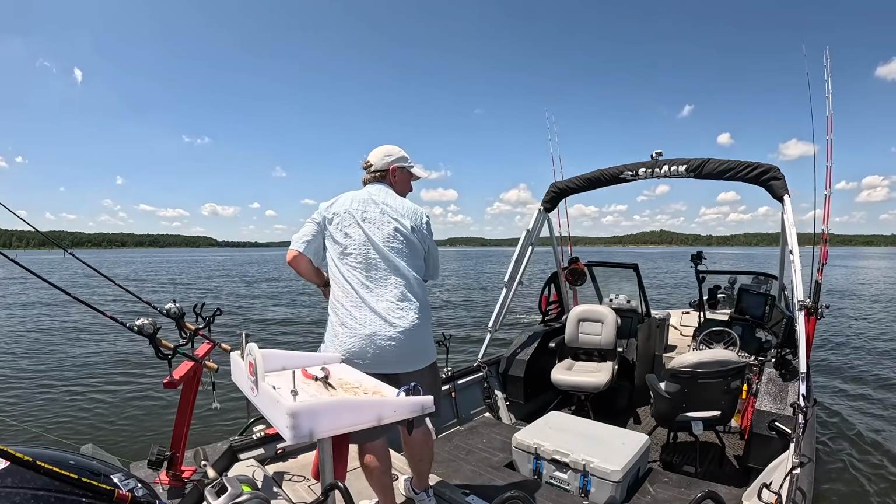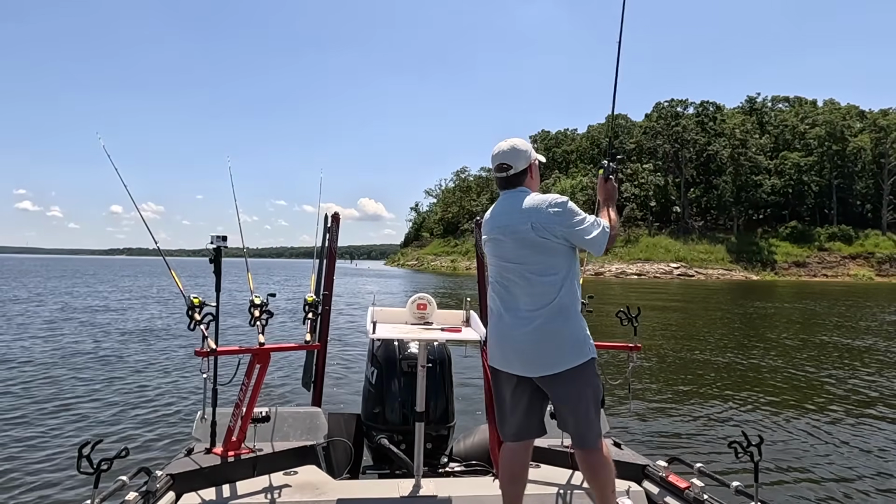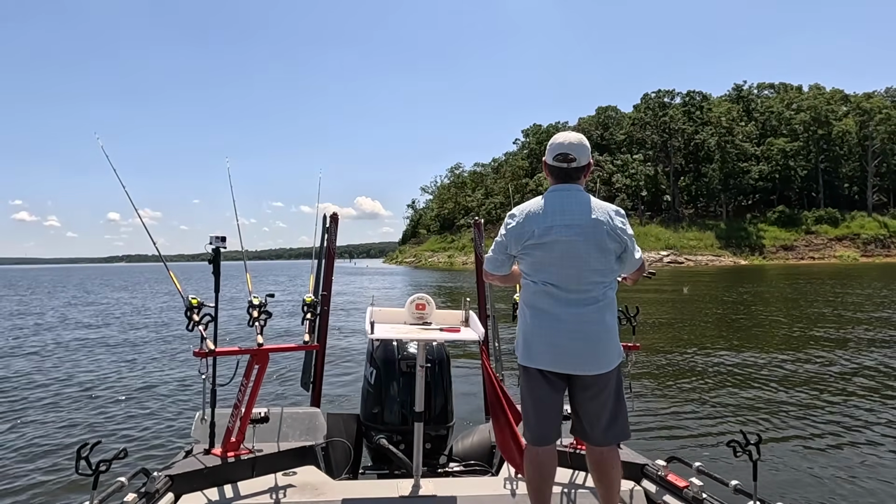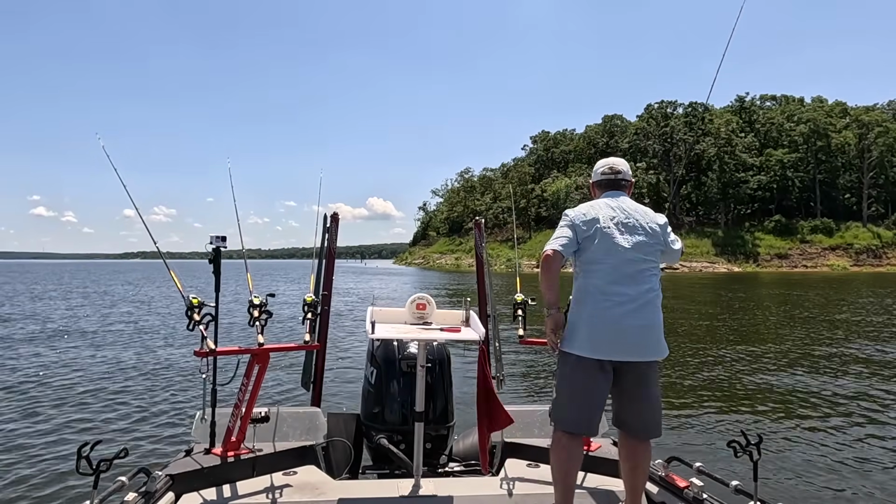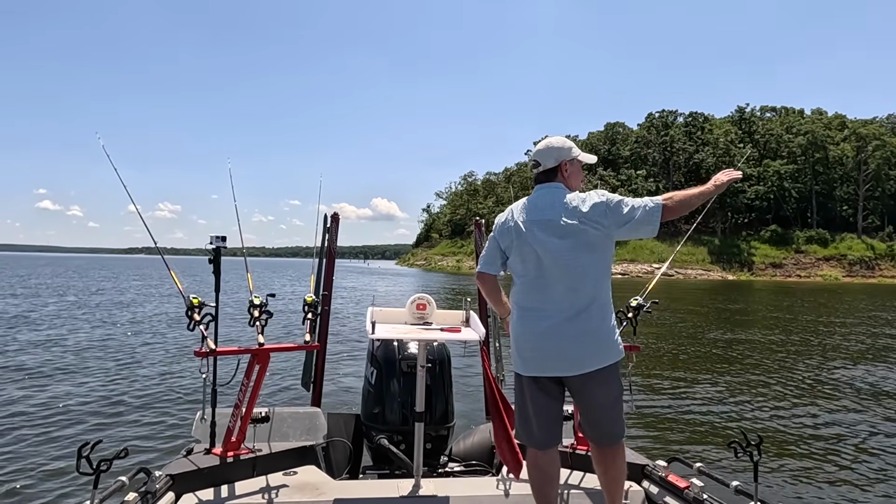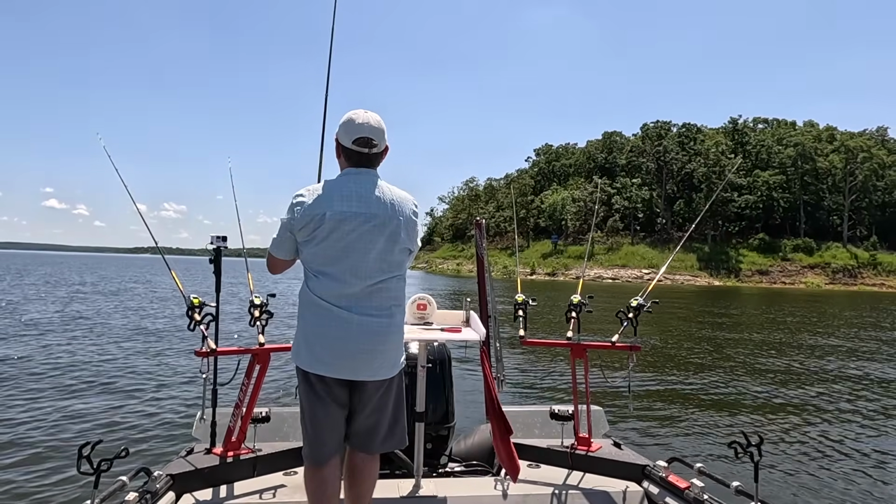Where am I? Oh, I've gotten back out in the deep stuff. I don't really know where I'm going out here. There's a big cove goes down that way. I think there's a fish right here.